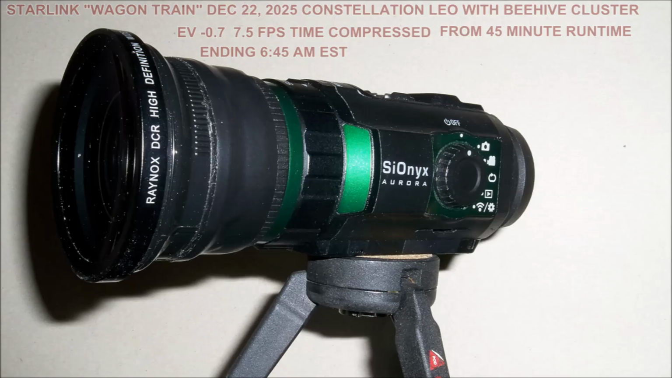But it really enhances the motion of these Starlinks or drones or UFOs, or I think they're eggs from 3I/Atlas. They laid them, and now it's going to release the spores, and everyone's going to turn into pod people. That's what I think. Now I also have the Raynox 0.7x wide angle conversion lens on it that helps a lot. It captures a wider field of view, and I think it's a really good system, except it's a little noisy. But by speeding it up, it sort of averages out the noise, so it's worth it.